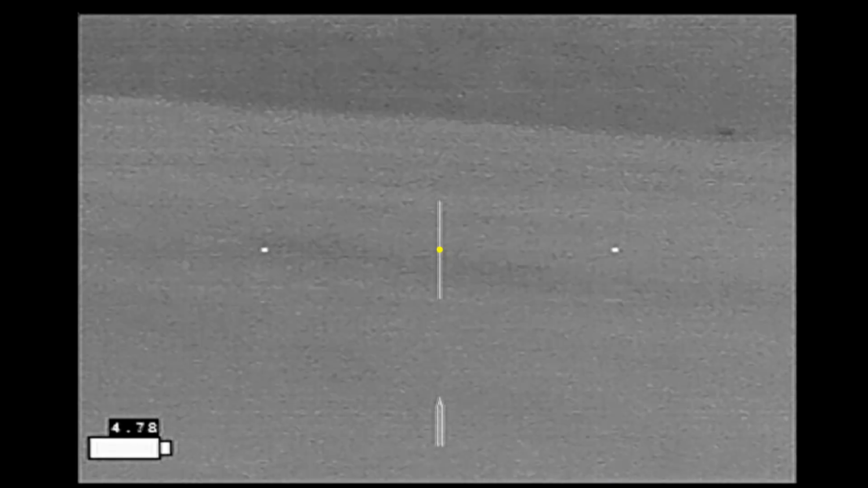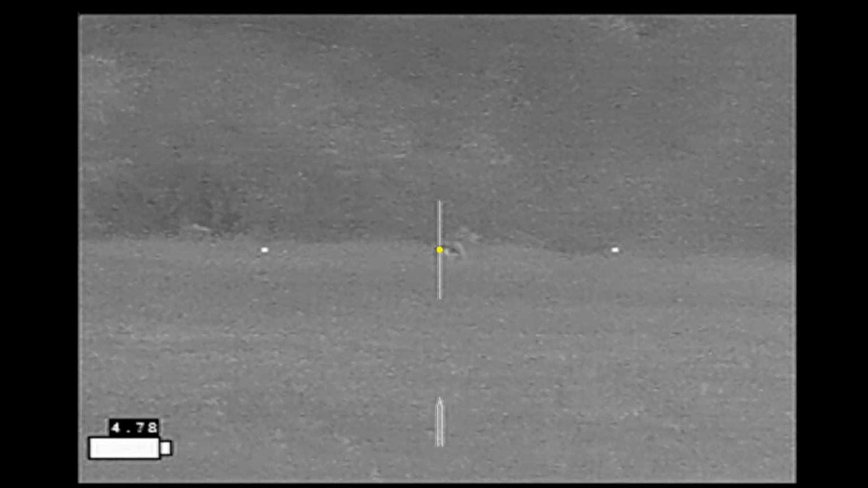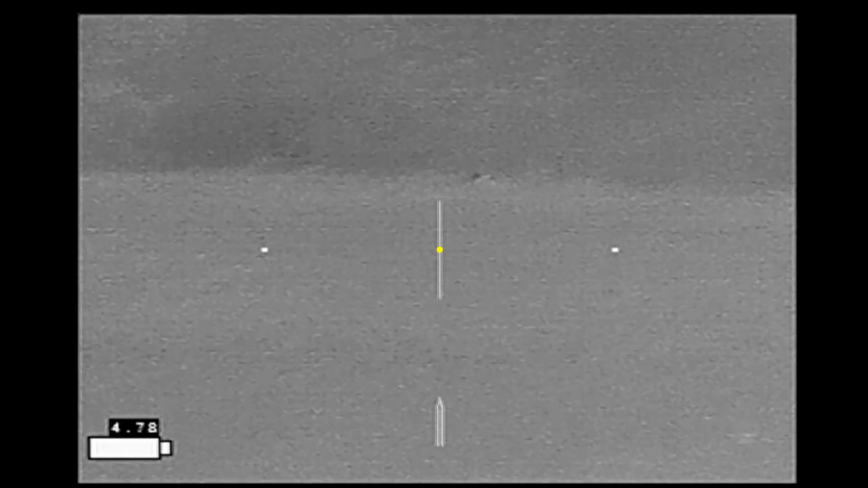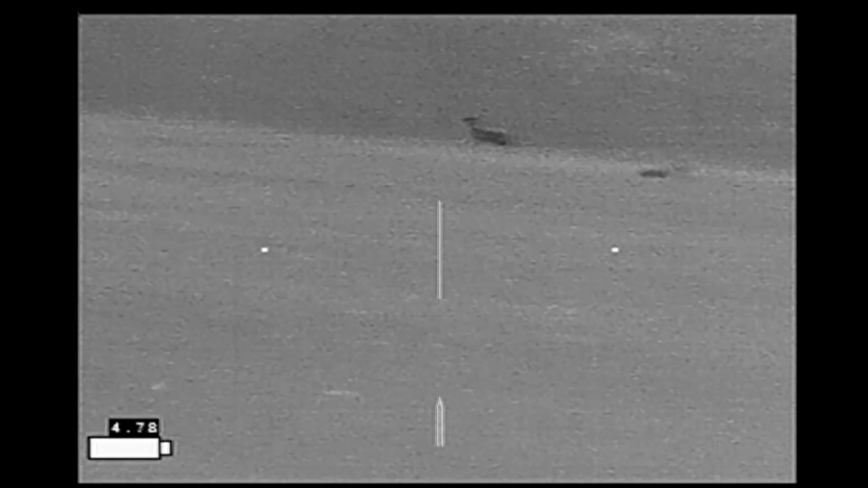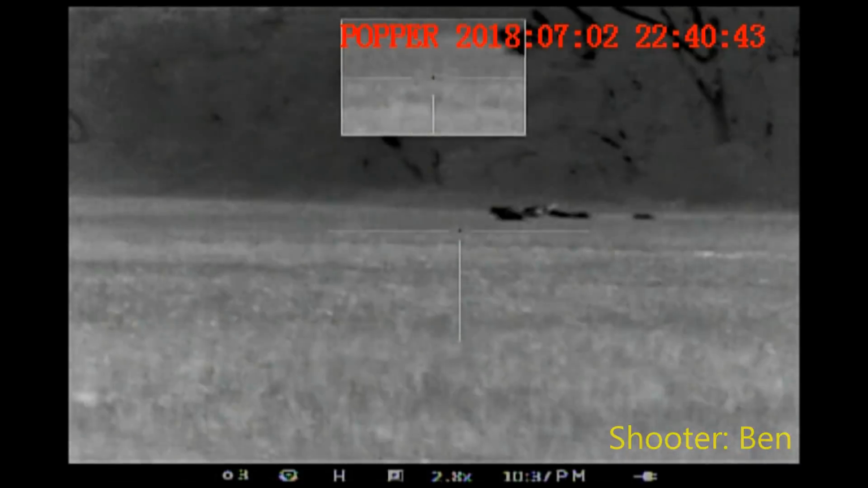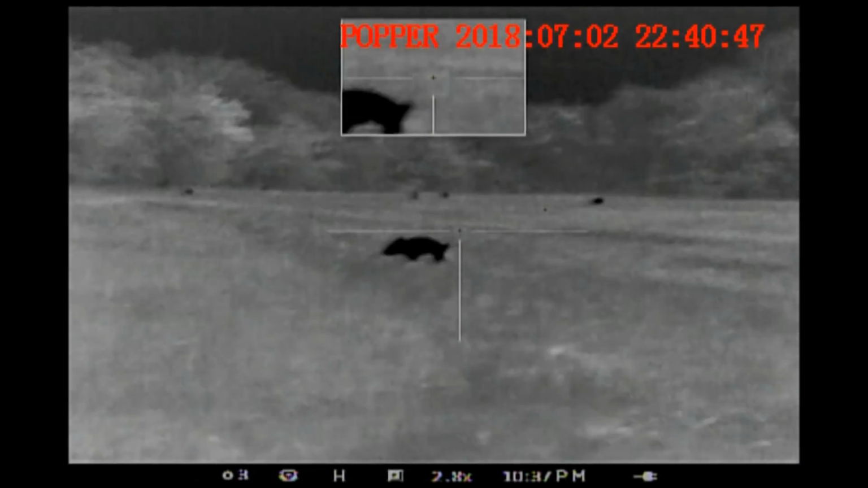Now I've cleared the malfunction, recharged the rifle, pick up this hog in the distance that has been wounded by Ben. And it goes down. And now there's a deer behind this set of hogs. So going over to Ben's rifle at the same time, he picks up these two closer pigs.